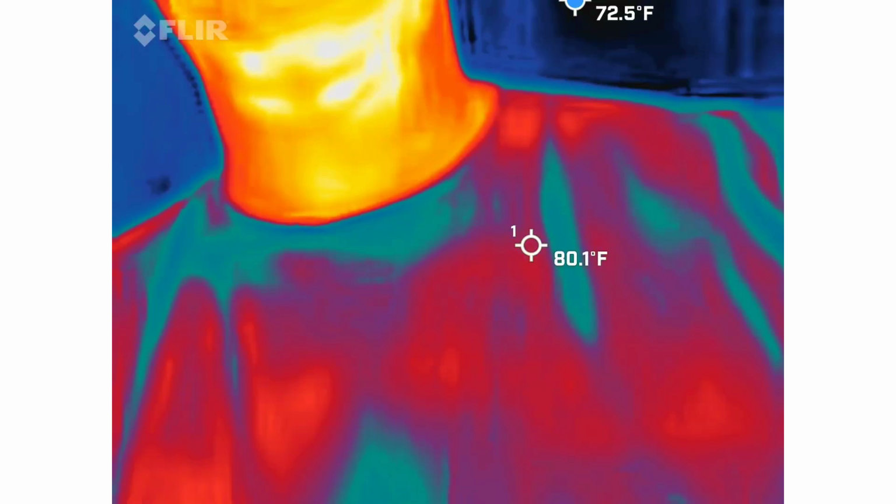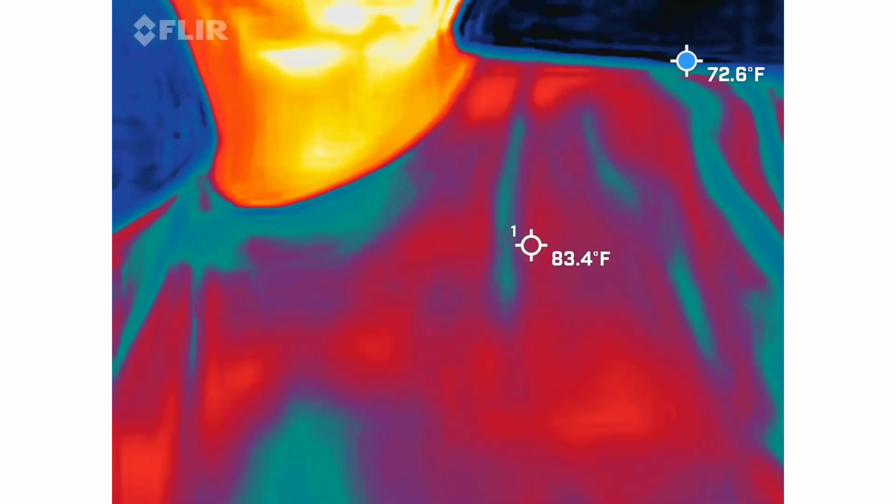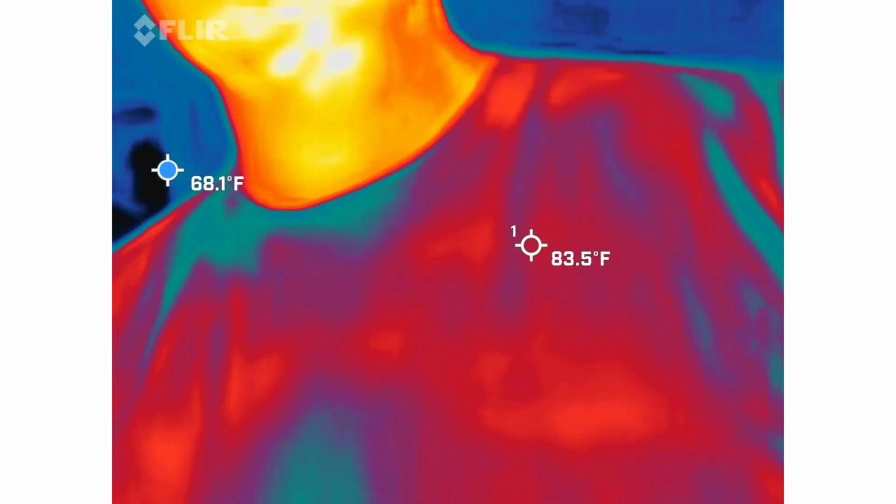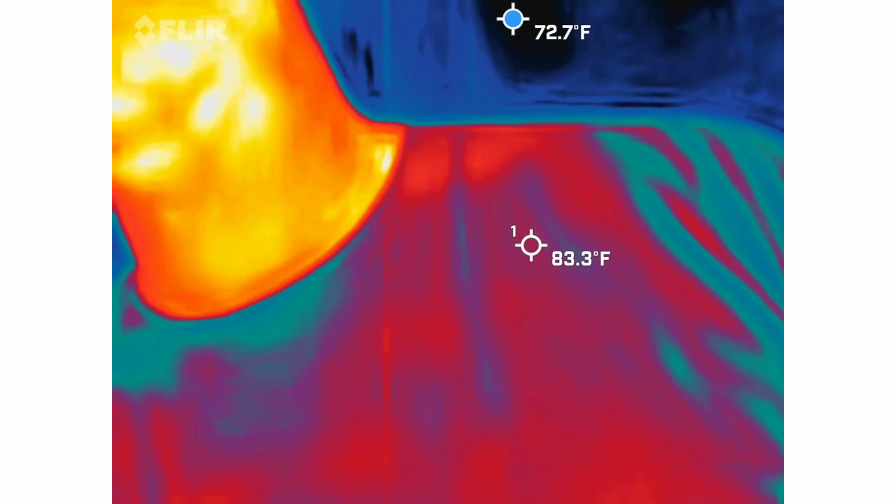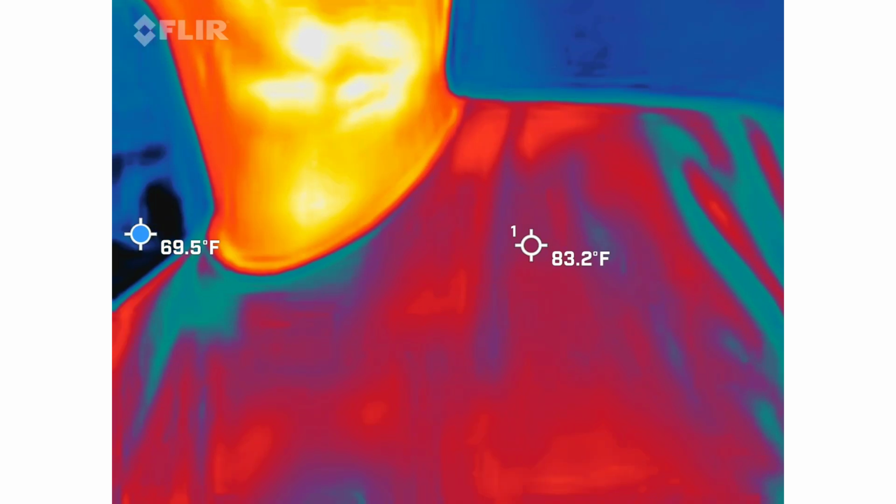With this, we're looking for blue and black. Those are the cold spots. We're looking for them to either take shape or to start moving on their own. Most of the time when they start taking shape, they're in the shape of people. Those are the things that I've normally found on this specific camera.